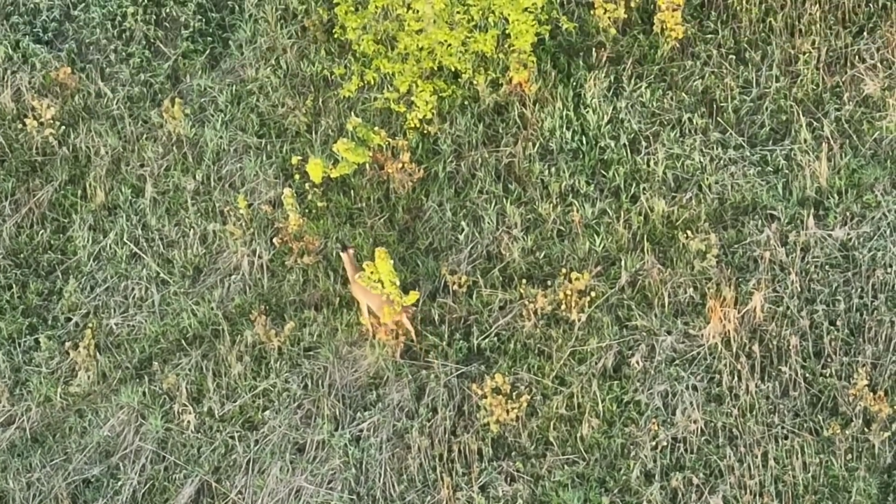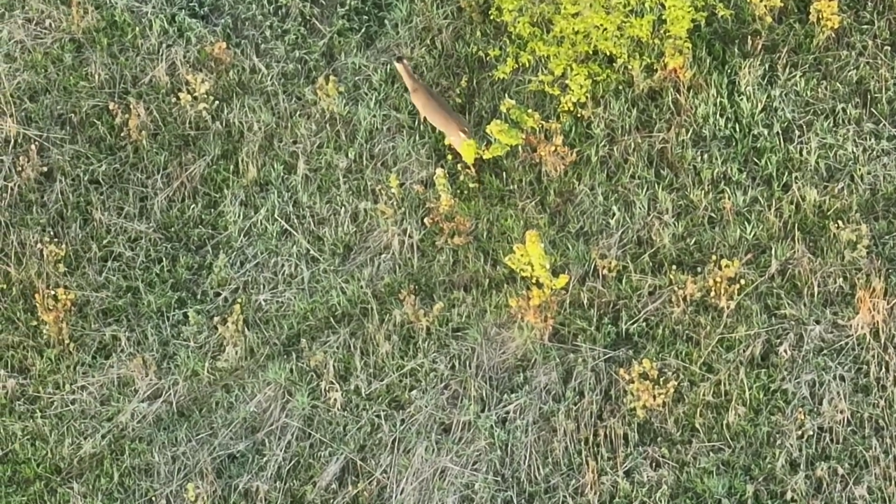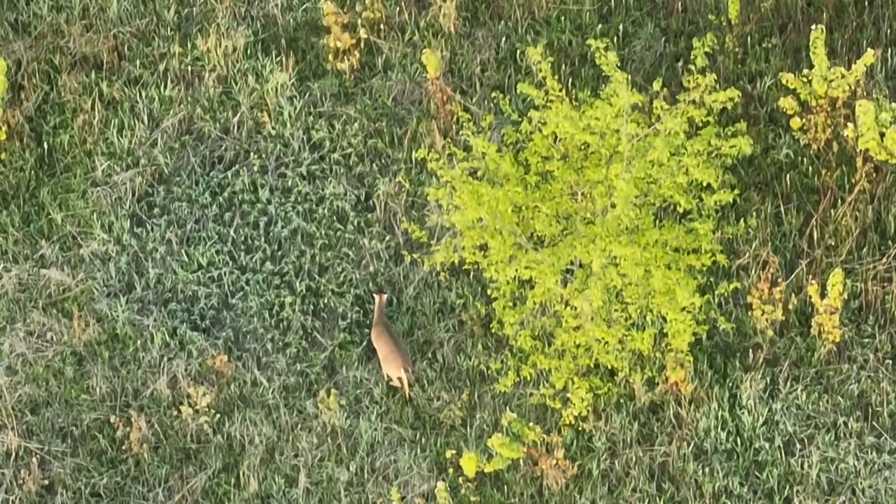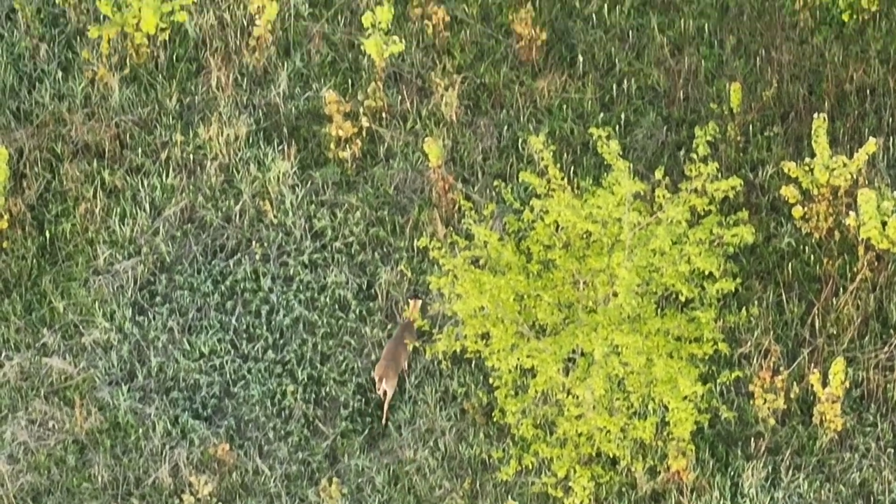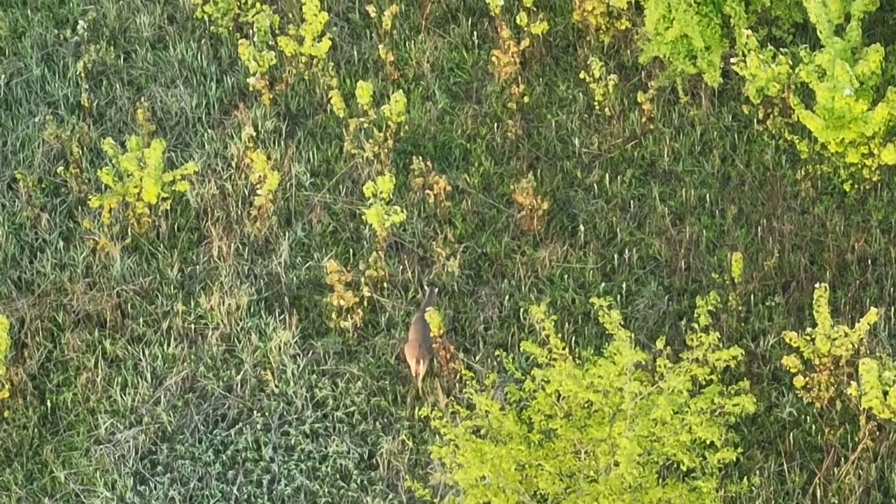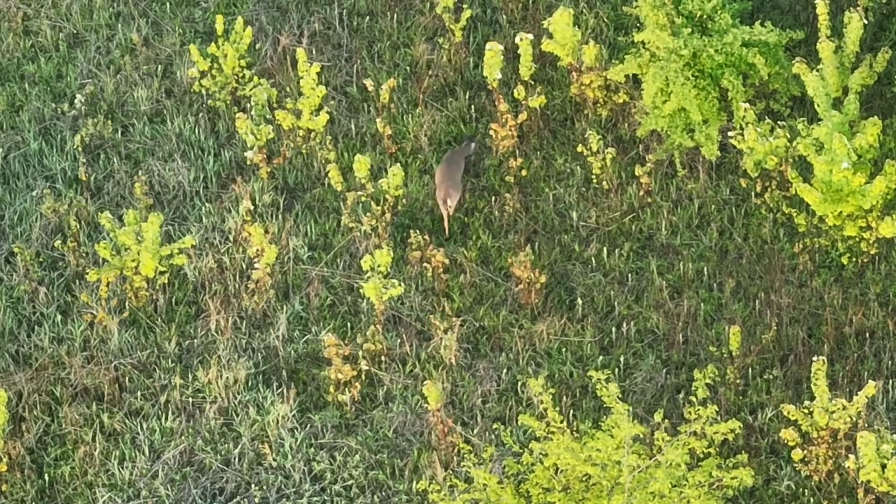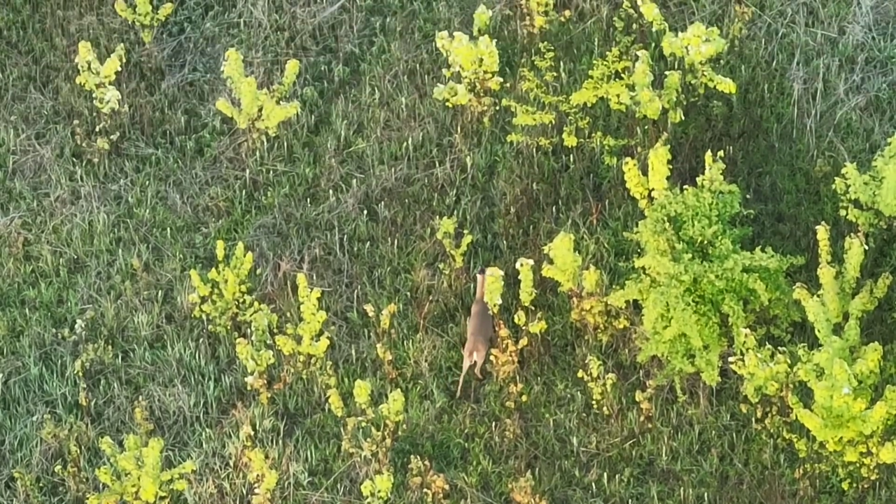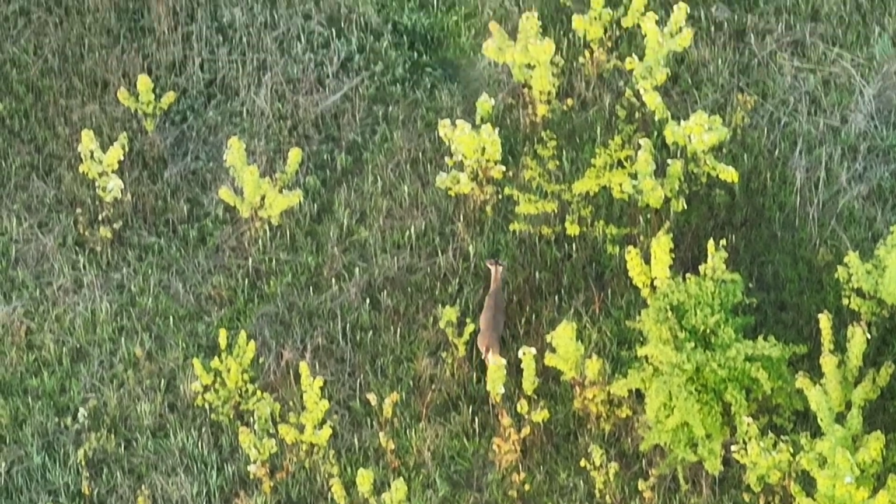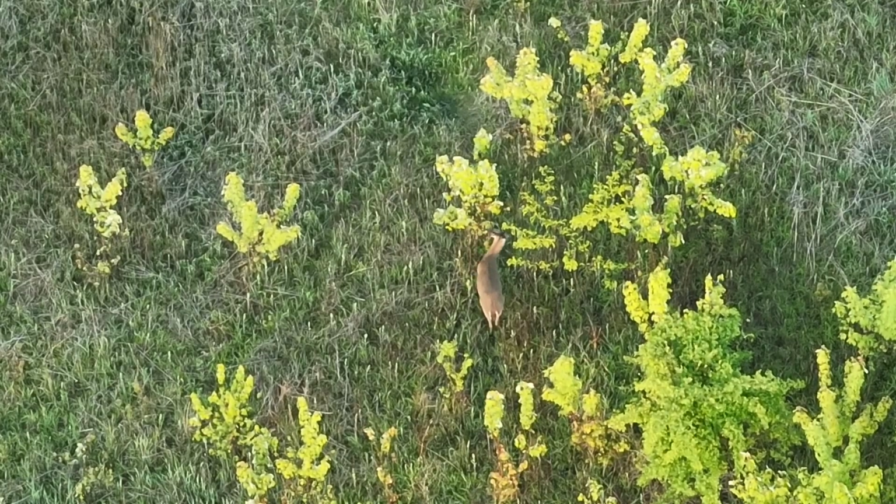So he comes up, passes another tree. To me, this is kind of like a rub line scenario here. If we were closer to fall, he's just moseying along here, doing some scent checks from time to time, and just walked by that bush right there. He's kind of the active deer in this field area, kind of a mixture.